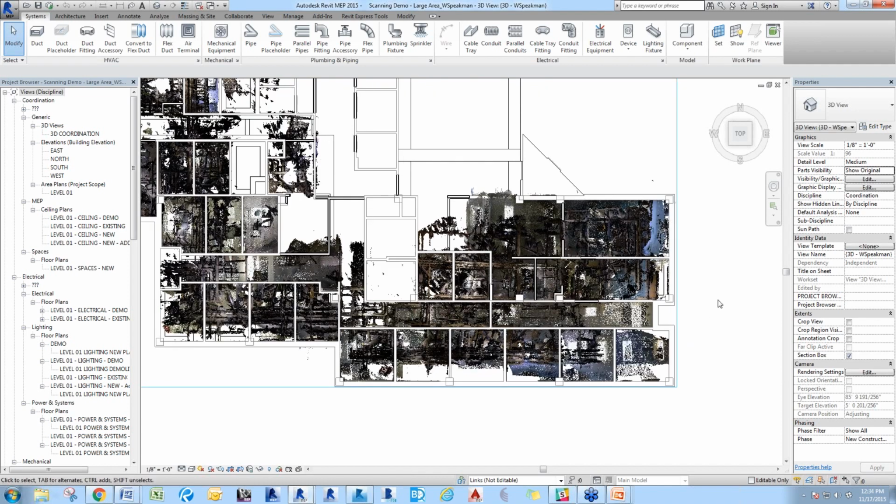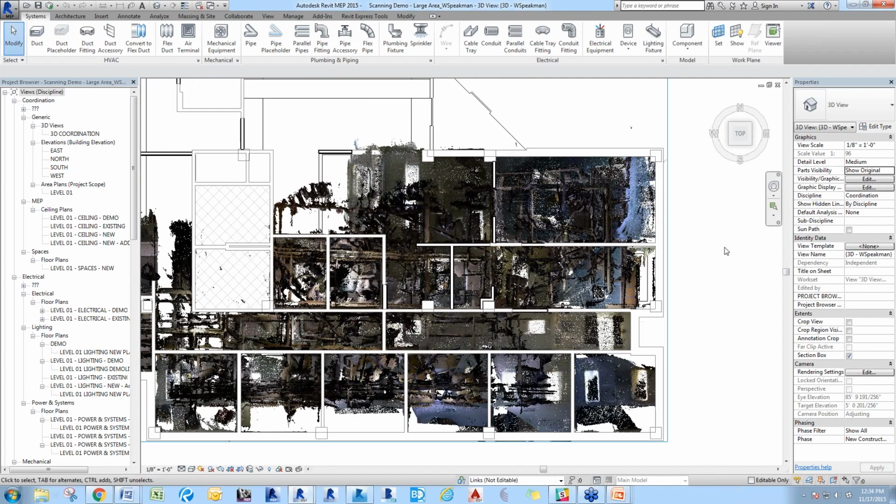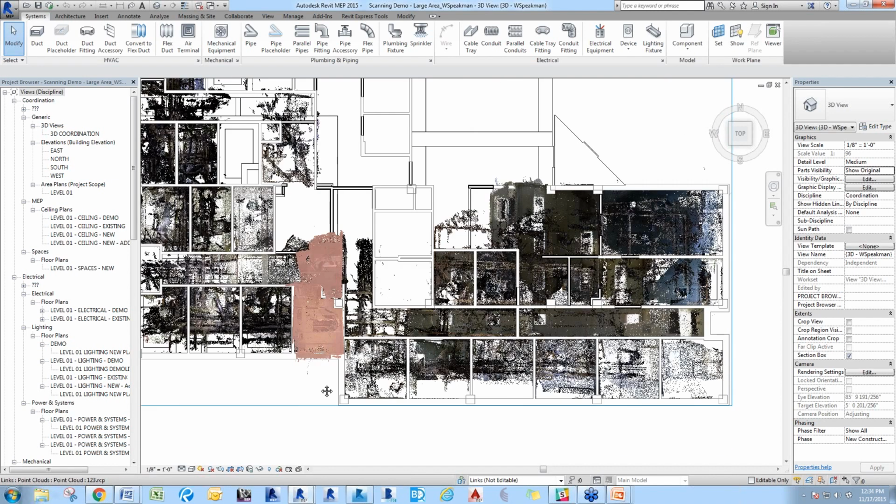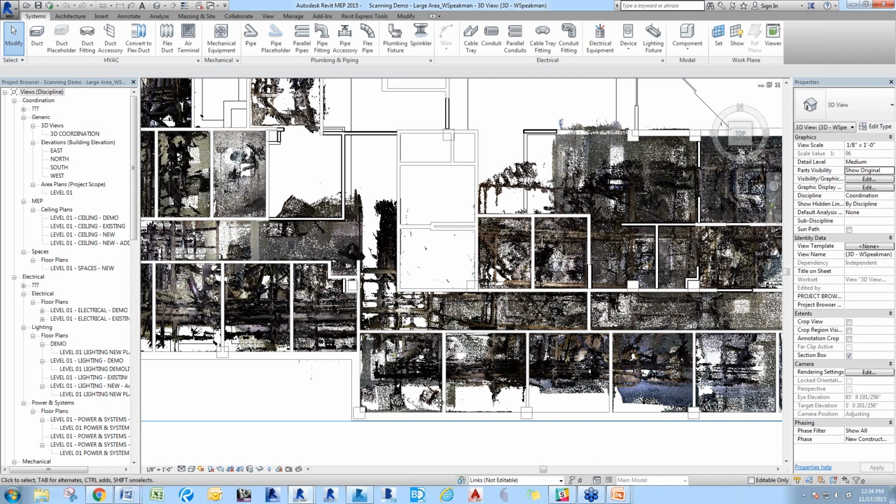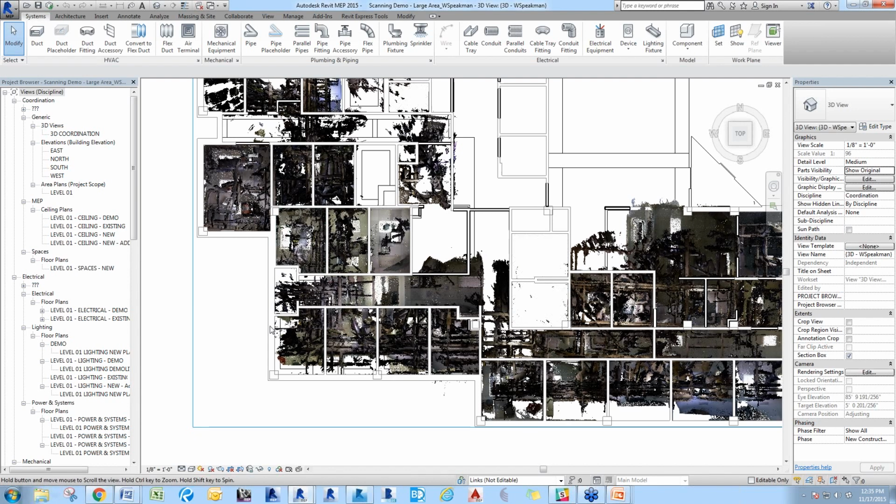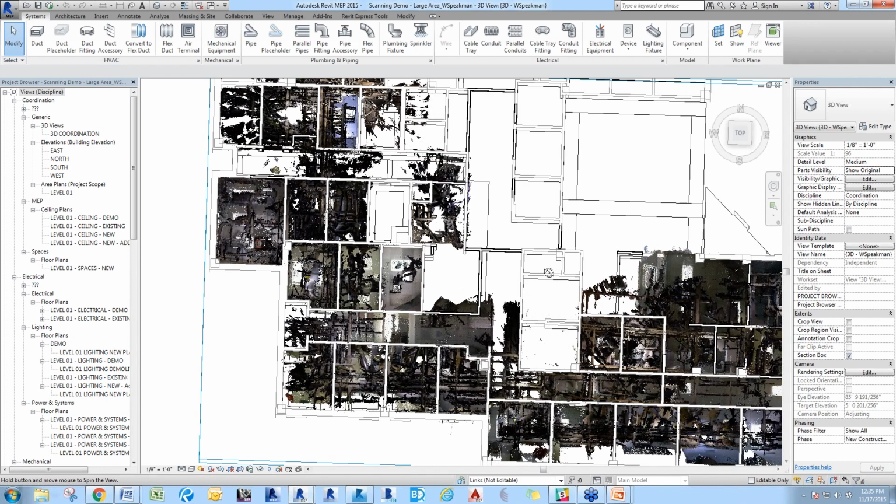But if you go in and cross-reference the plans with the scans overall, I think I may have opened up the wrong model, but that's okay. You kind of get the idea. You can see the various runs of pipe and duct, and go through and confirm things that way.